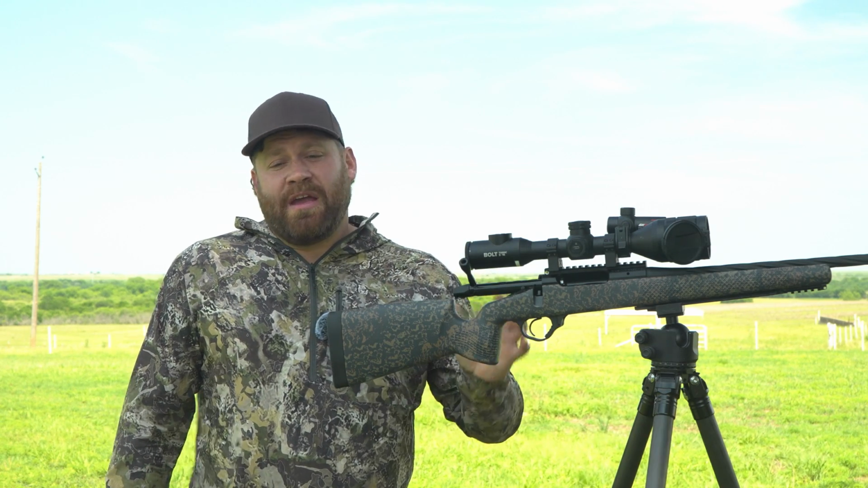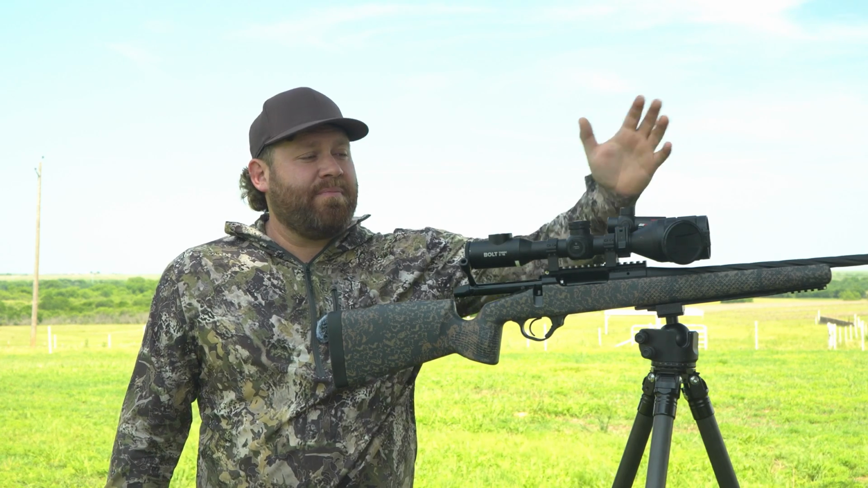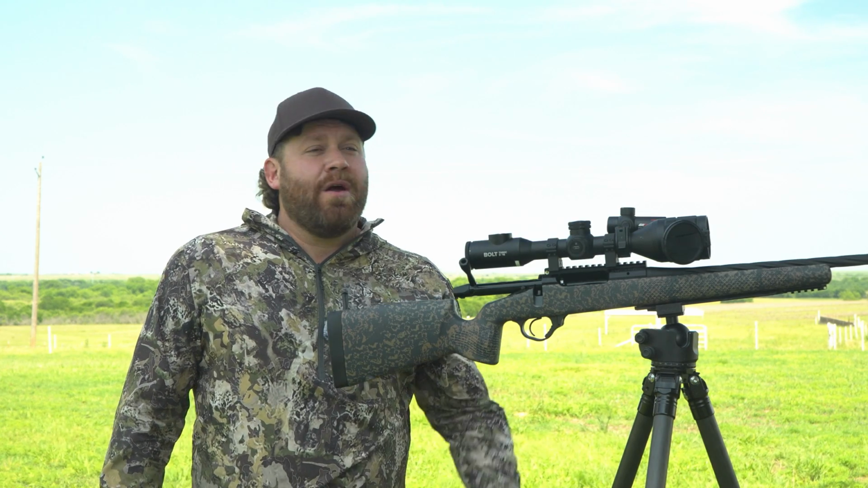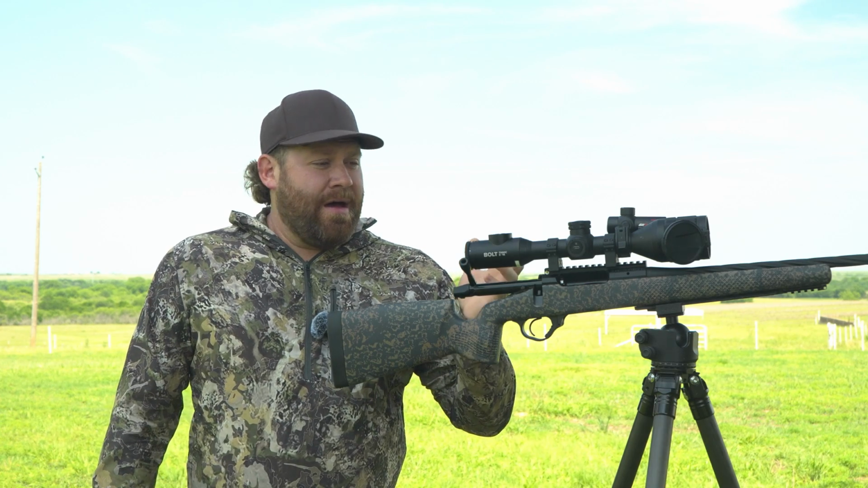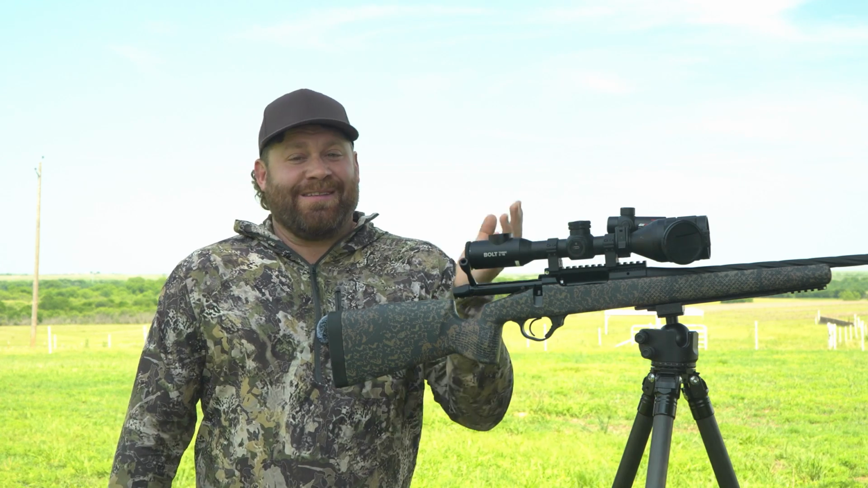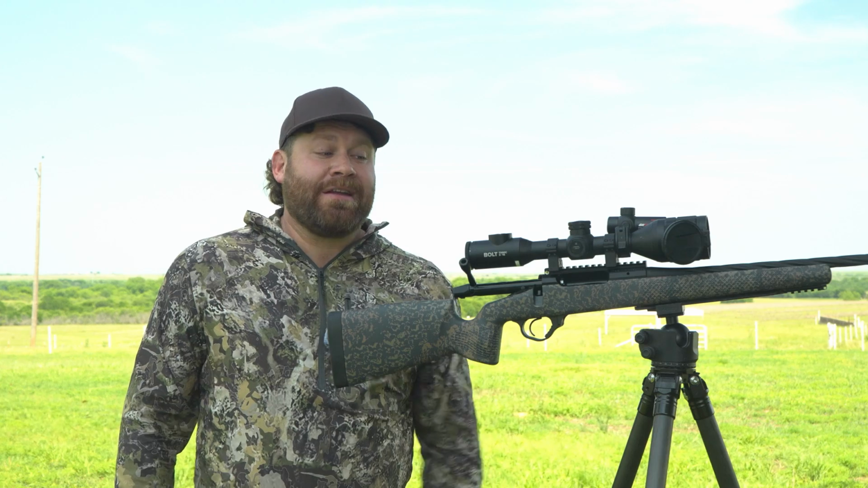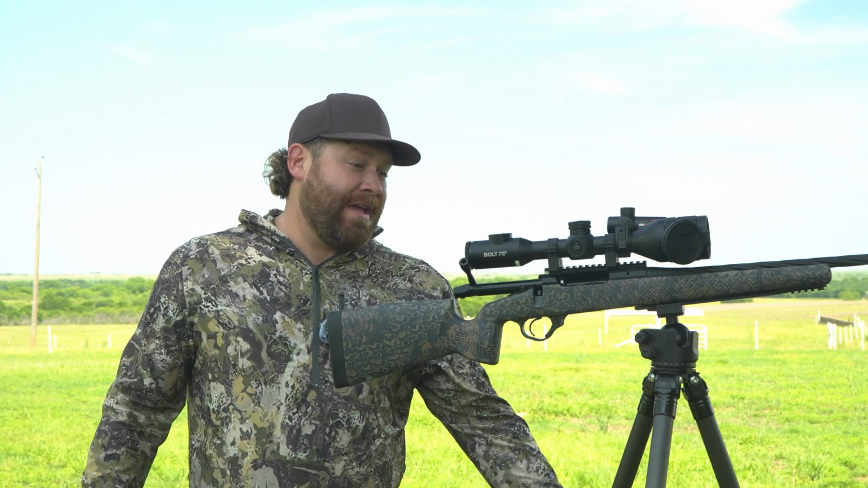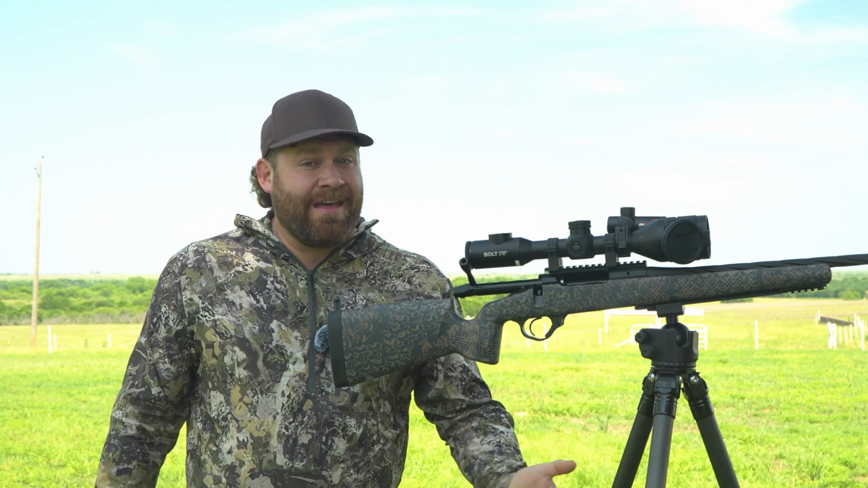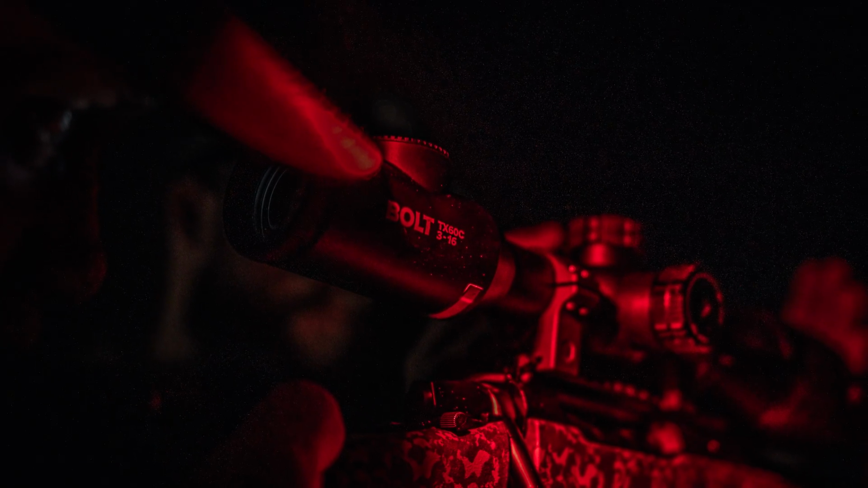If I could nitpick it, once again, I don't like the rangefinder mount. I think that InfiRay should design something better, or they should do an internal laser rangefinder. But you know what, that's not what the scope is. That's just me being nitpicky. Overall, from the scope perspective though, I got nothing else negative to say about it. Battery life's fantastic. This is the best image I've ever looked through on a thermal.